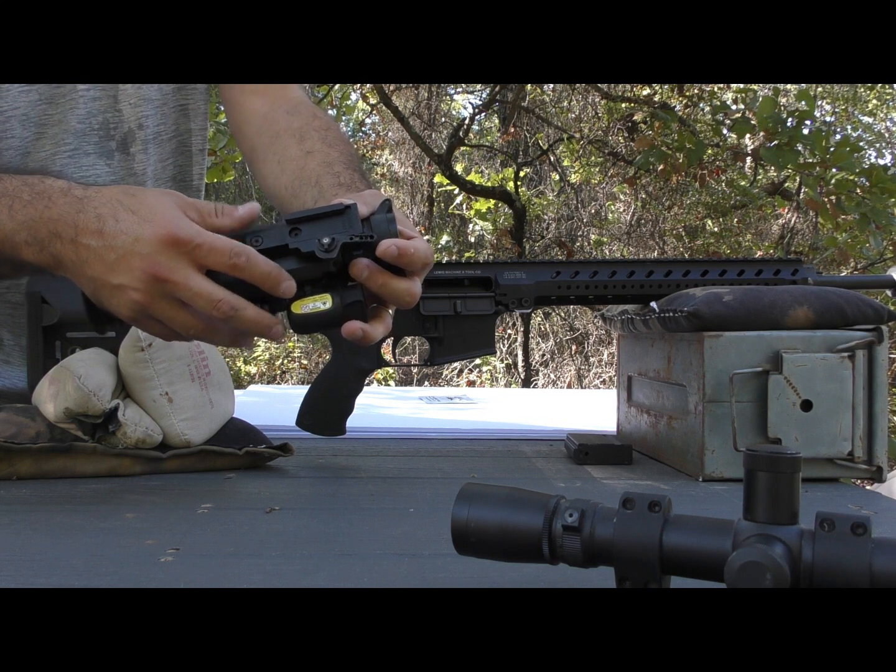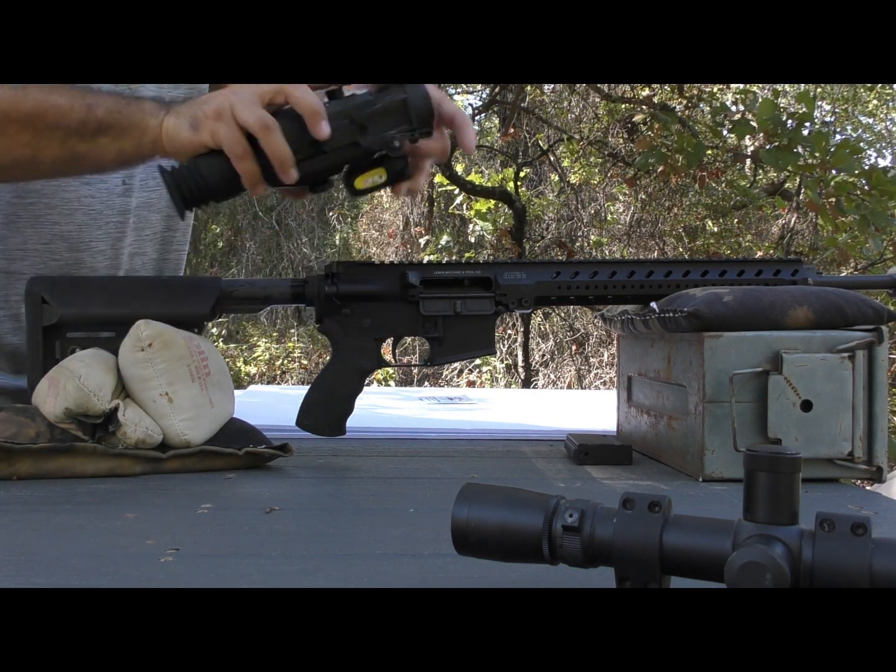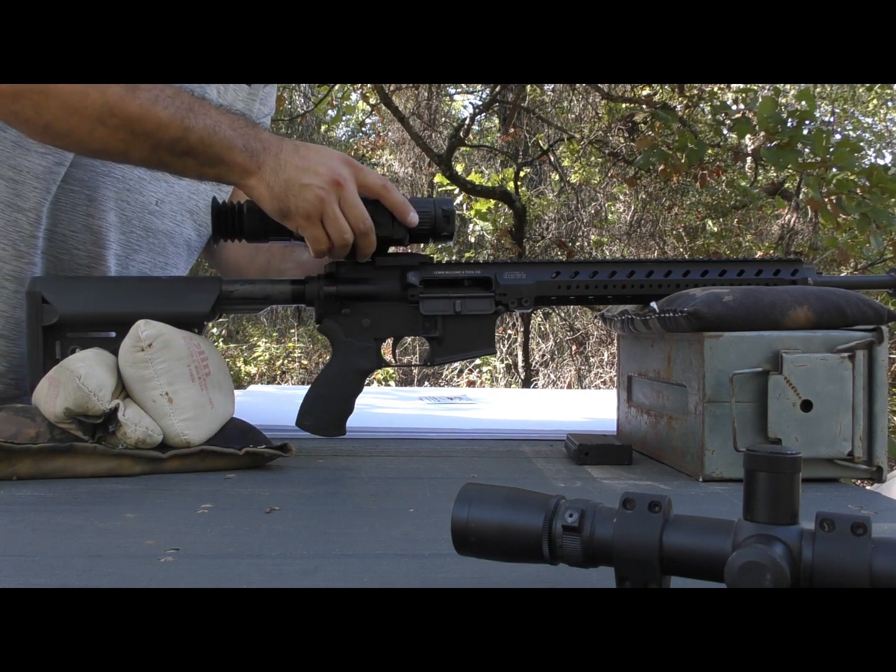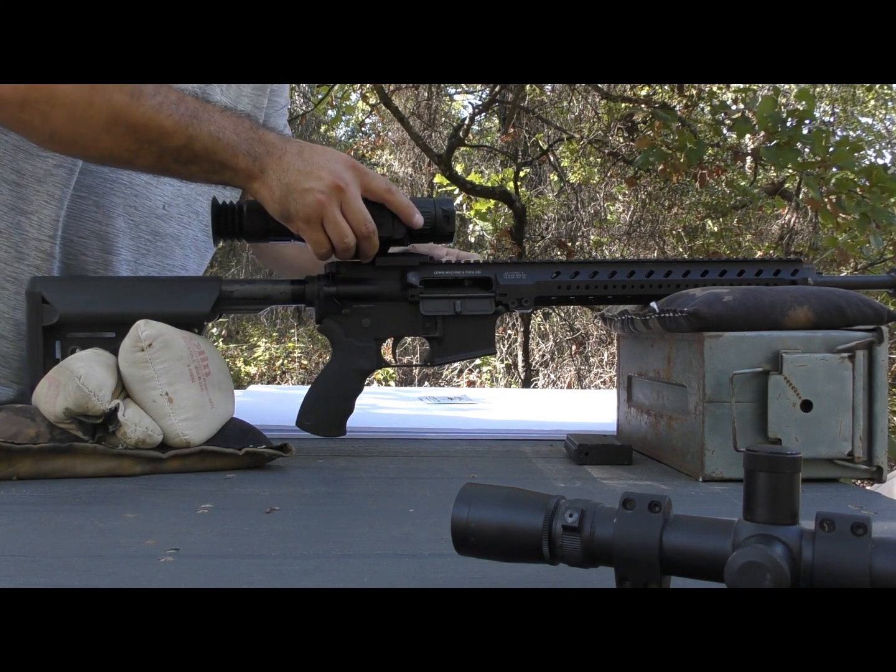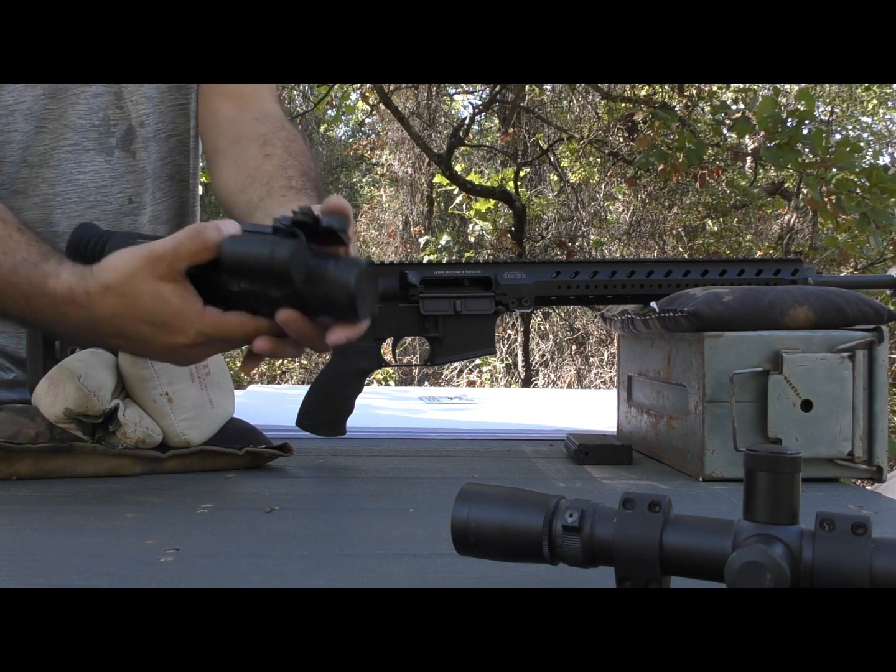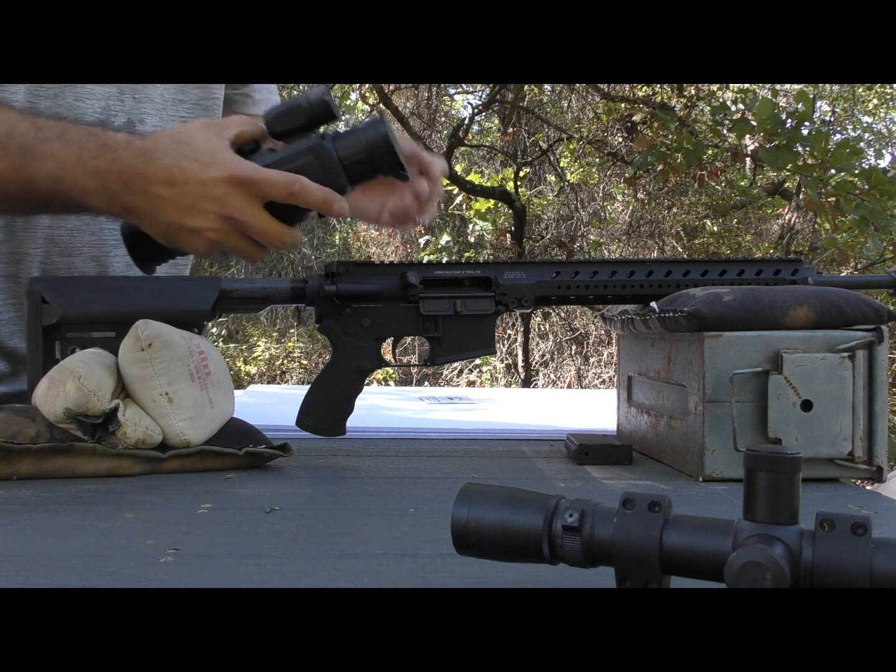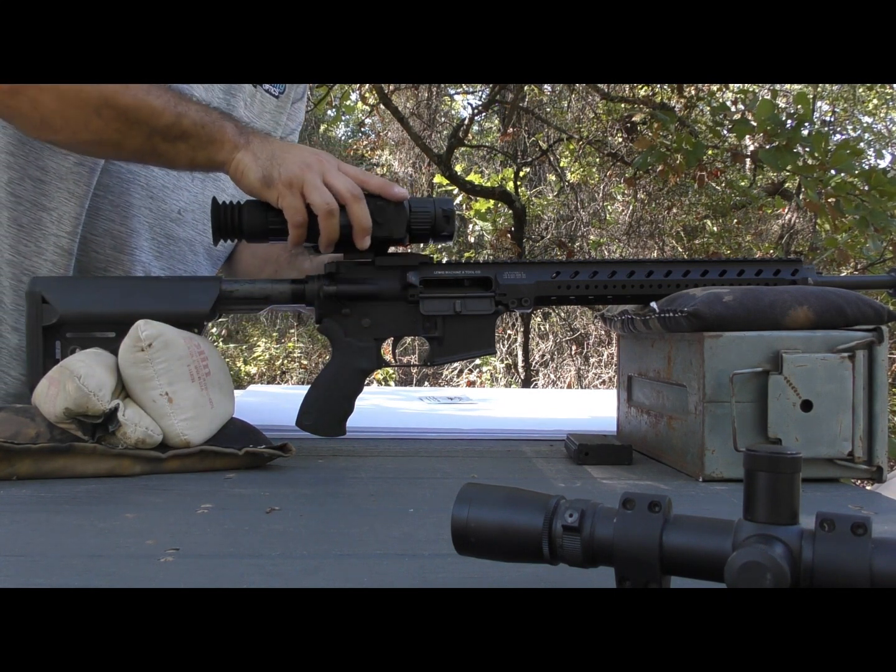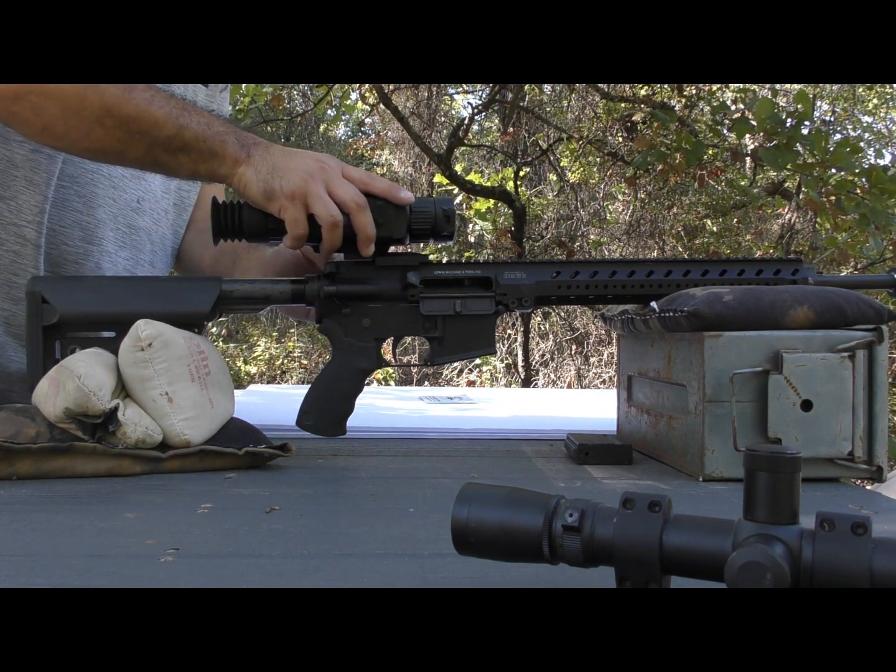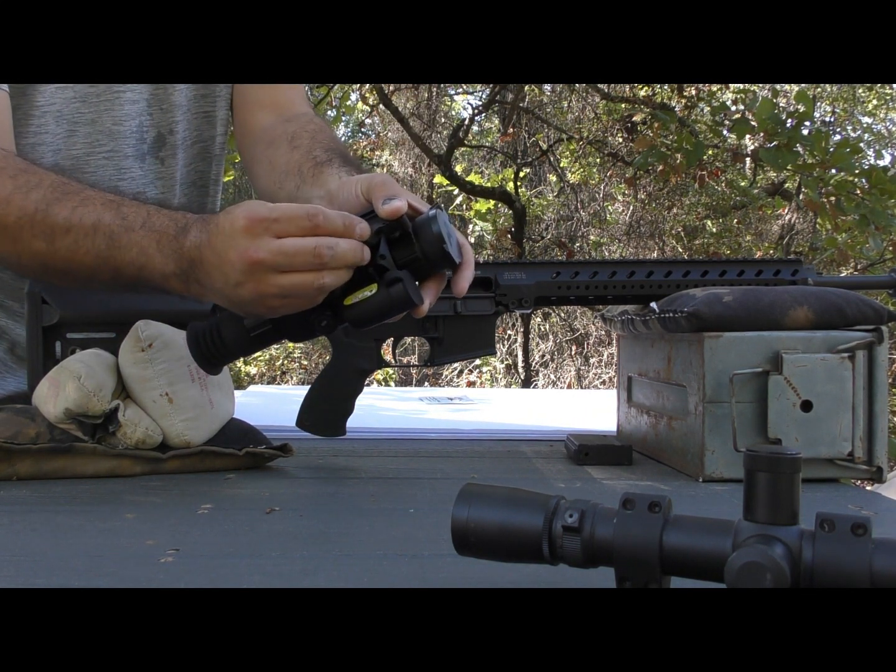So I will adjust the adjustment nut 4 clicks. 1, 2, 3, 4. Still too loose. You want to get firm pressure about 30 degrees out. 1, 2, 3, 4. Tightening up at about 20 degrees out. So let's go 3 clicks.